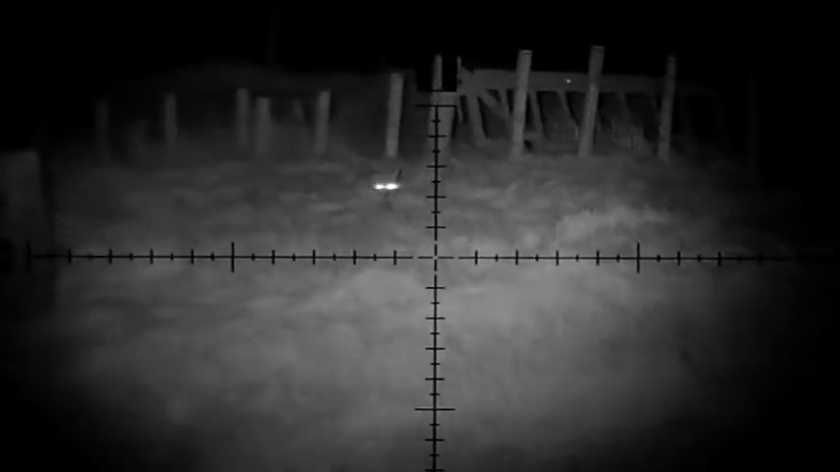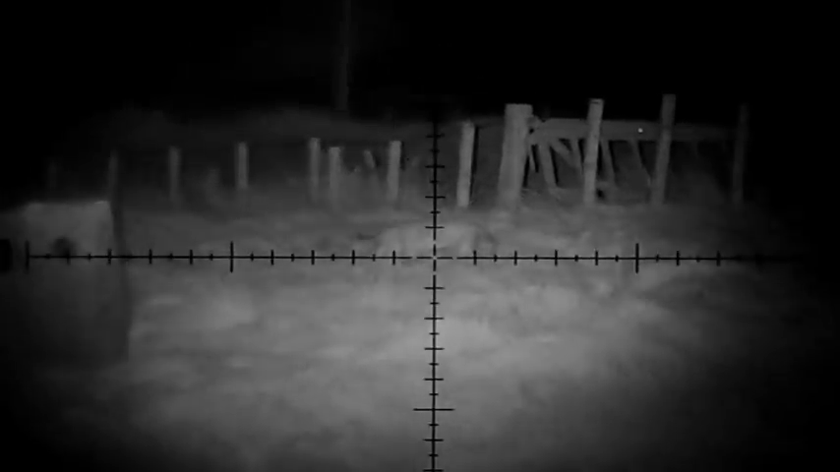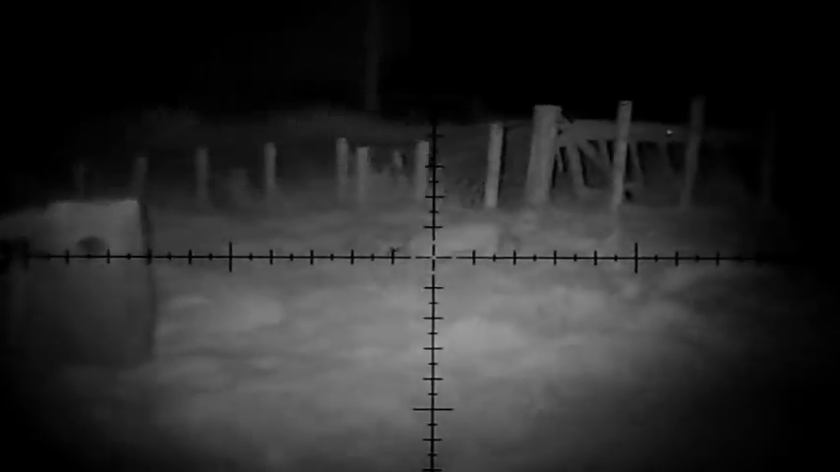So it was the fox. You can see my laser, which is beaming just on the right. I've used that to range. It's probably around 120, 130. Now I could take the shot here, but all I'm doing is I want to see if it's going to come in.